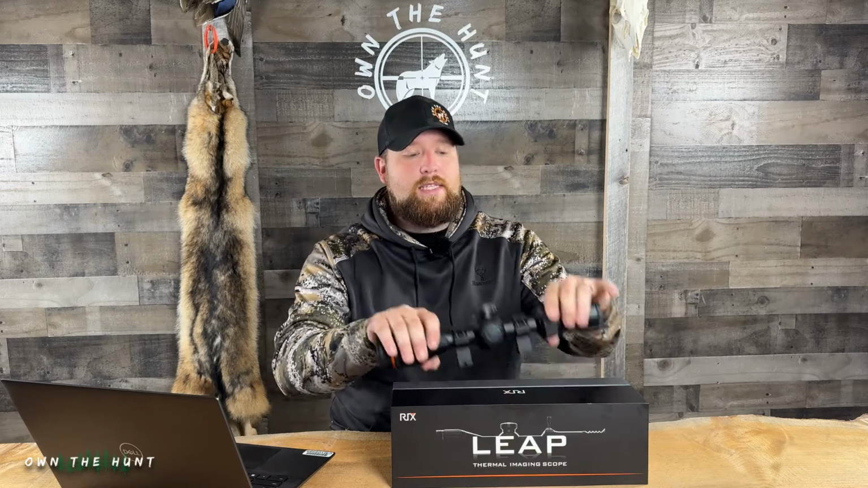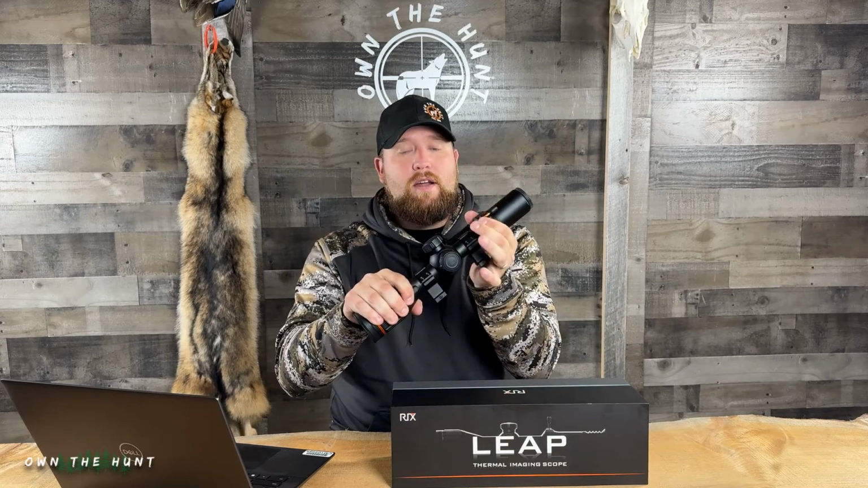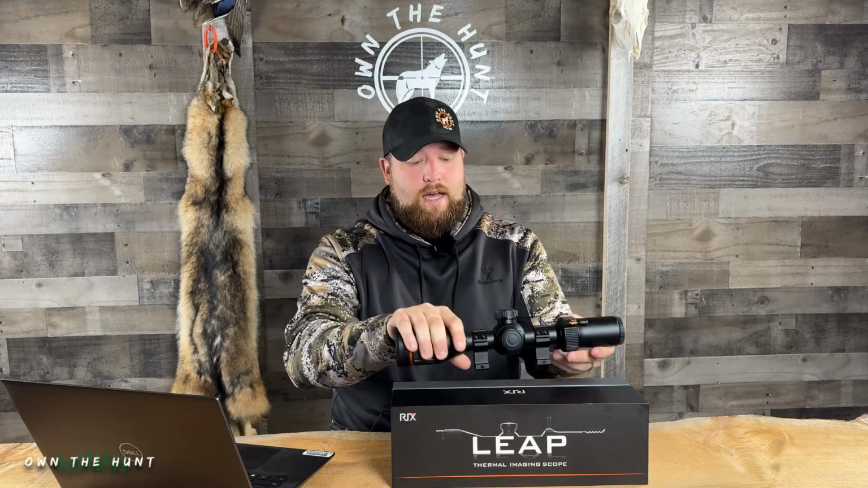Being able to take this dial right here and zoom in on your target is pretty incredible without a loss of clarity. Obviously, you're going to get a slight degradation because what you're doing is magnifying the actual screen you're looking at, so you're basically able to get really close to that screen with the optical magnification, and then you can see any little imperfections in that.